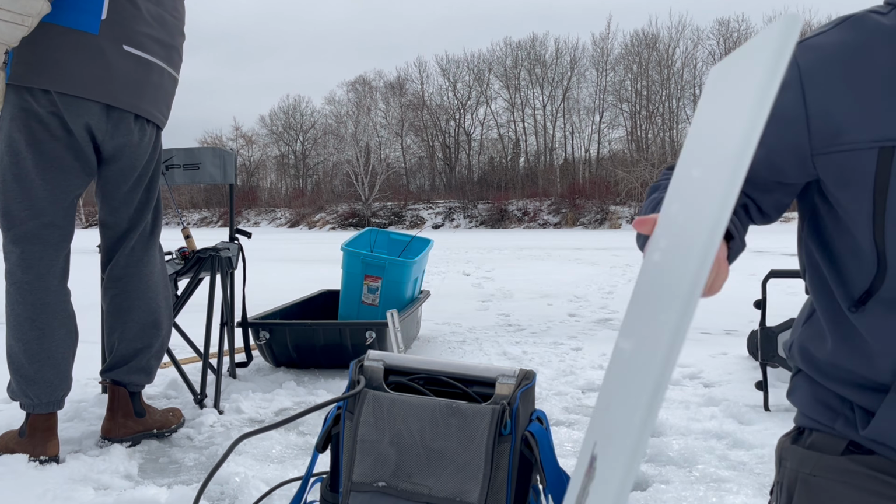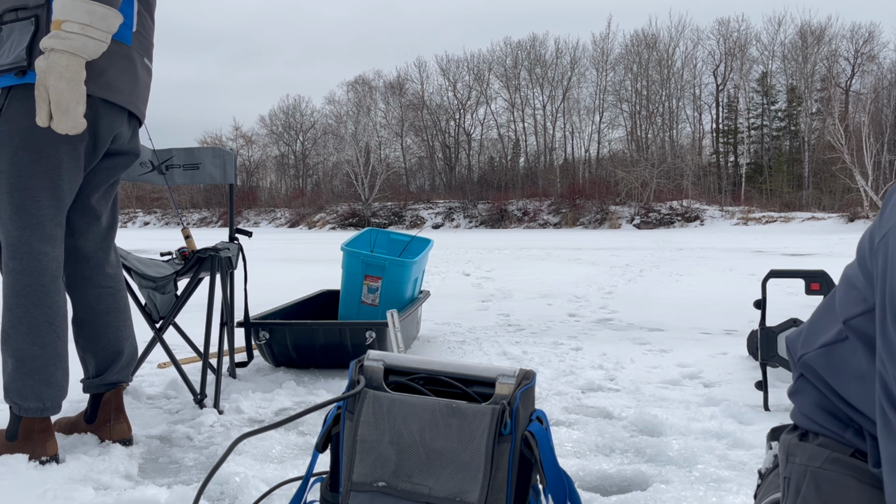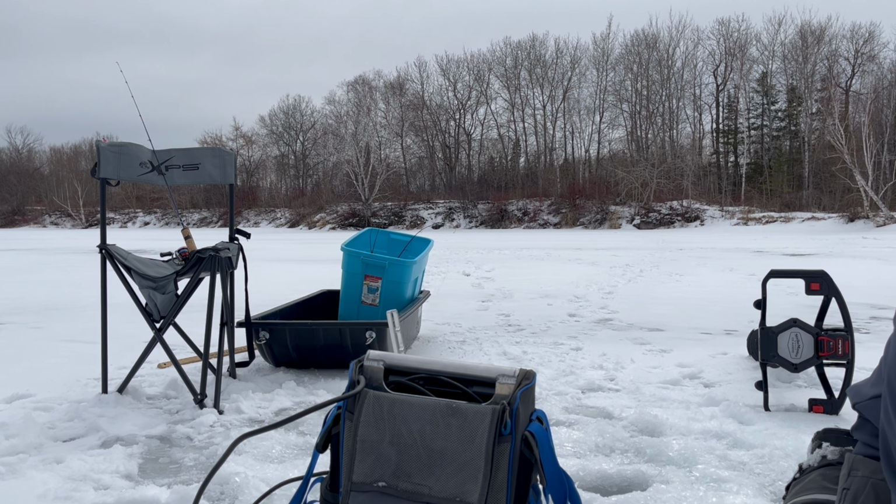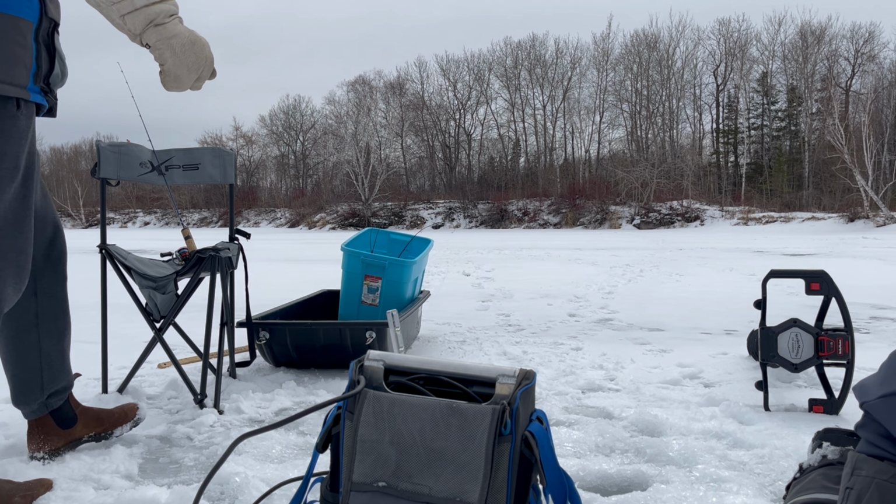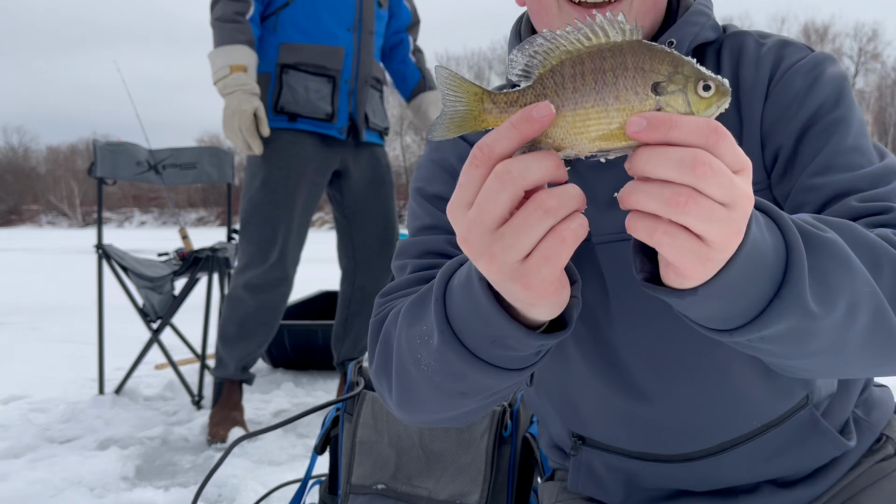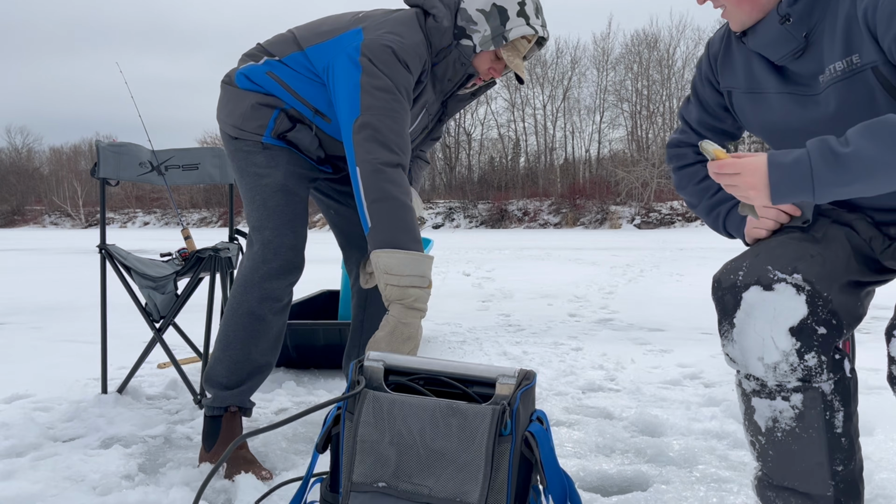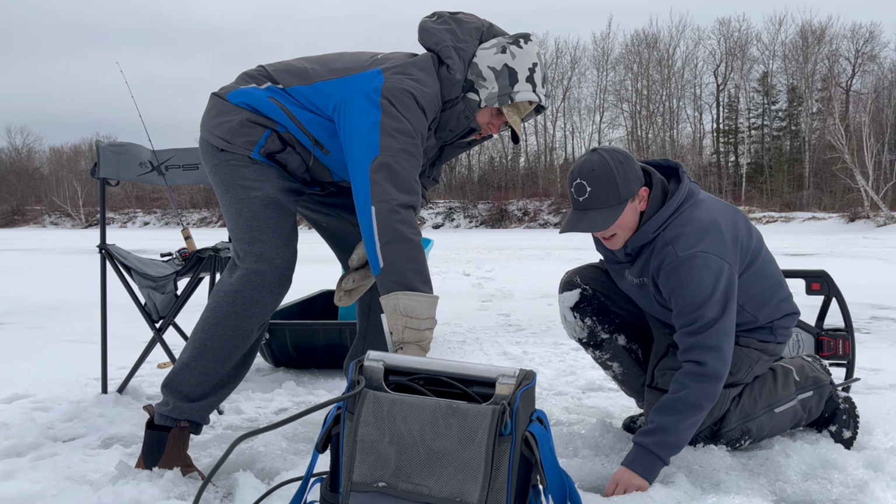Let's take a quick look. We'll pull out the musky bumper. Oh, it's close, buddy. Really? Actually, it's like six and a half. Well, we're gonna let this guy go then. We got a nice little 6.5-inch bluegill, first fish of the day. Gonna pop him back in.